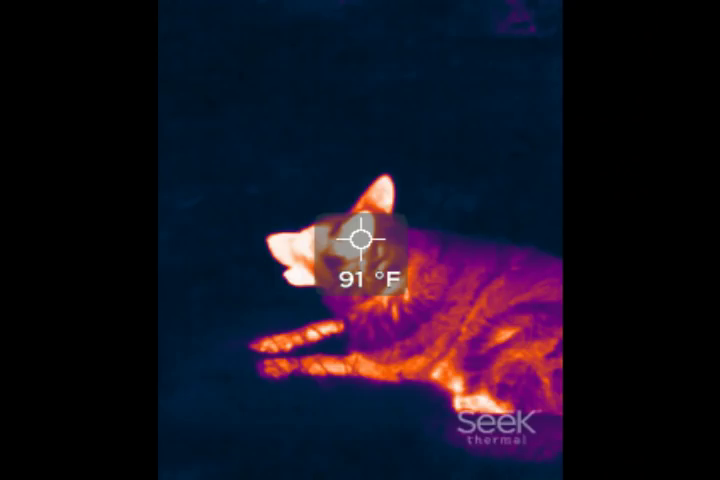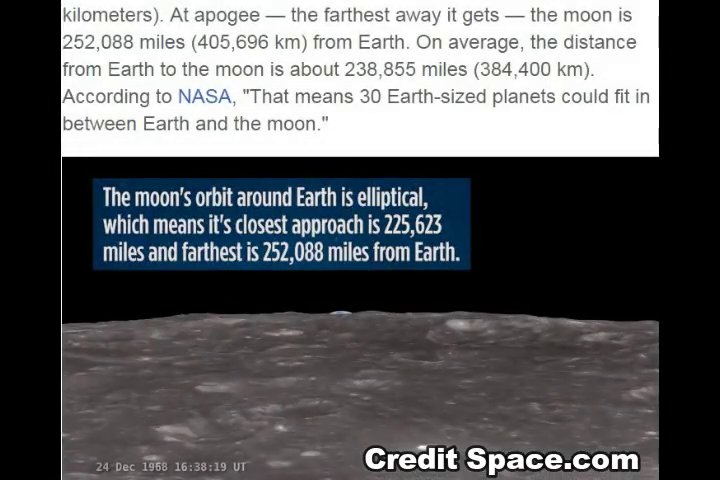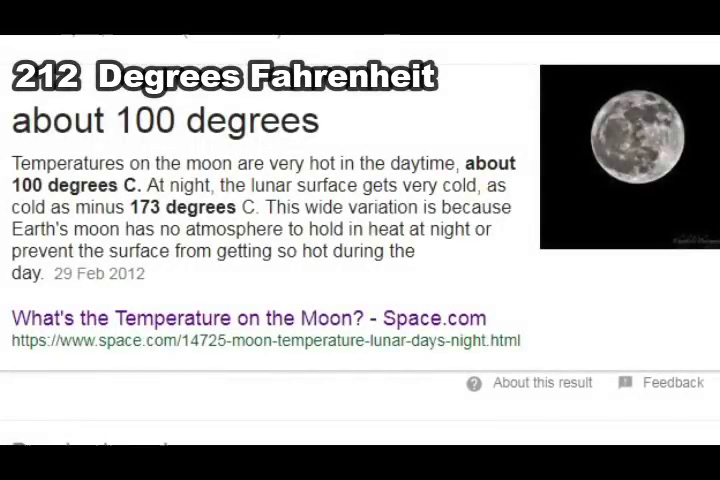What I'm going to show you is something extremely strange and makes no sense at all. We're told the moon is 230,000 miles away, approximately 250,000 miles. Well, that's what they tell us, and if you look up the information about the moon, it tells us it's about 200 degrees in the sunshine. Now, if I point my thermal camera at the moon, I don't expect to get any heat back. In fact, I find that quite impossible.